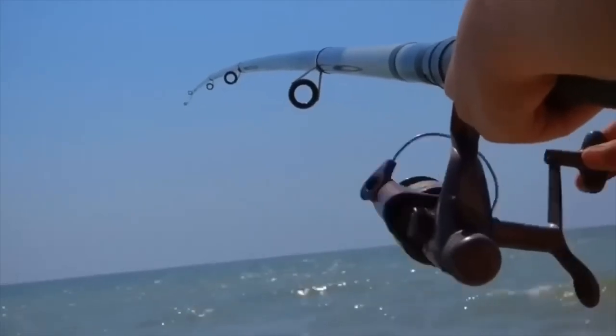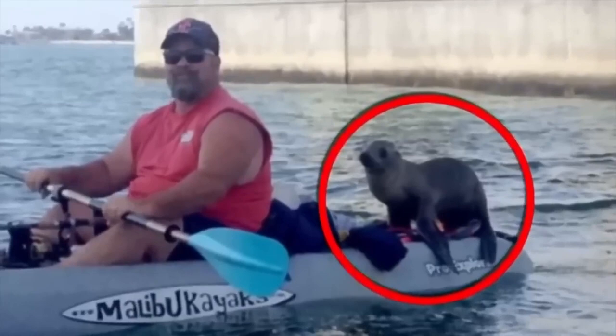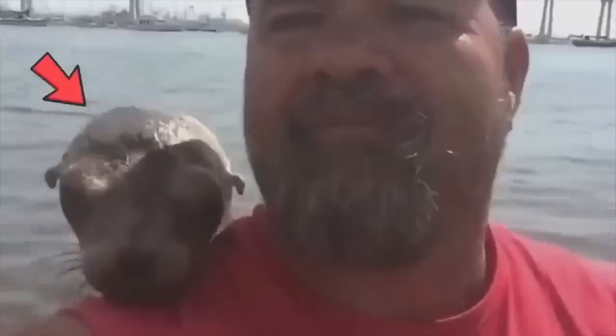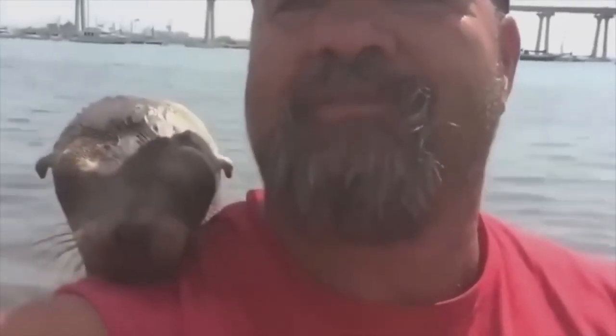As Vincent Vajera was enjoying a leisurely fishing trip off the coast of California, he got an unexpected visitor: a friendly seal who decided to hop aboard his kayak. Initially, Vincent was a bit startled, but he quickly realized that the seal just wanted a hug. The adorable creature snuggled up to Vincent and refused to leave, creating a heartwarming moment that was caught on camera. Here's my new friend. He jumped aboard out at the bridge. Despite several attempts to coax the seal back into the water, the little guy just wanted to stay and hang out with his new friends.